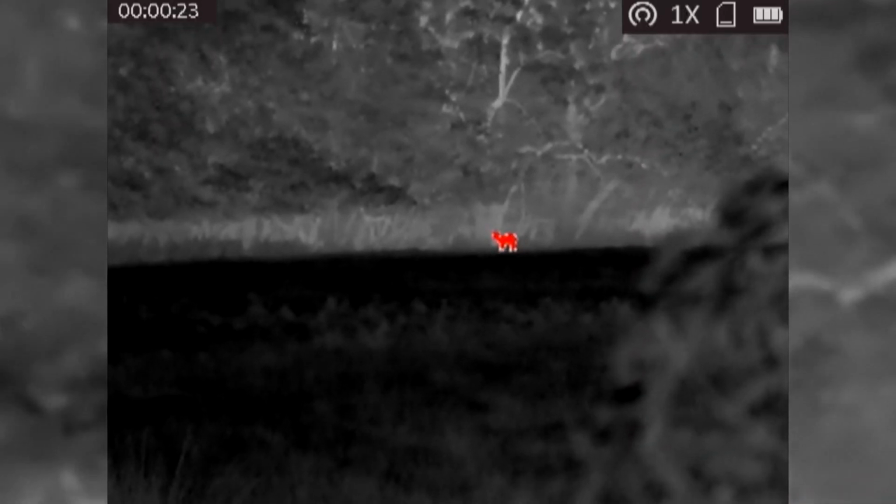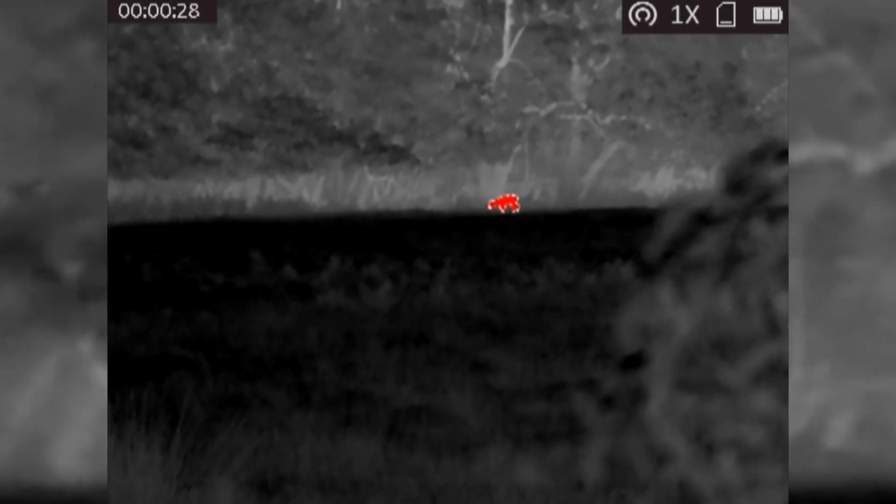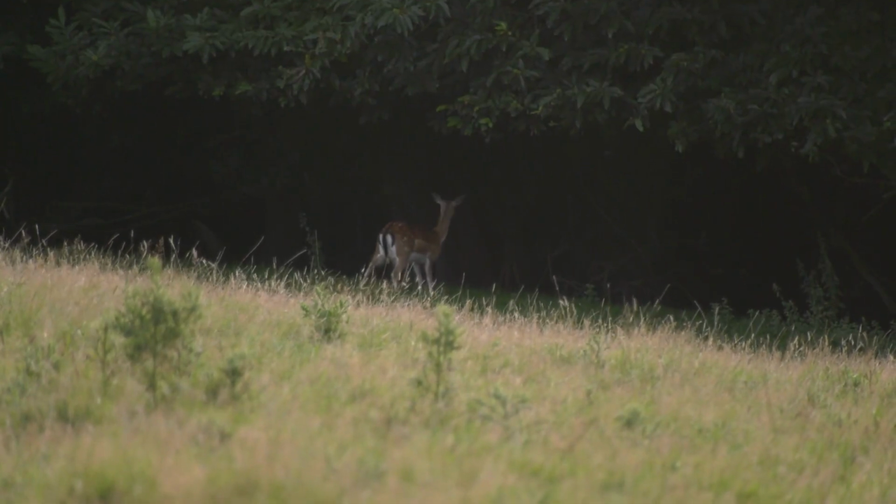So we've taken about 6 off here so far. It's proving quite tricky because the way the land is, it all goes downhill, but there's no backstop. There's woodland behind these fields. So whenever we're shooting downhill, I've got no backstop, and I've had quite a few blanks because I just couldn't get a safe shot. Seen so many deer, but didn't get a safe shot. But that's hunting for you.